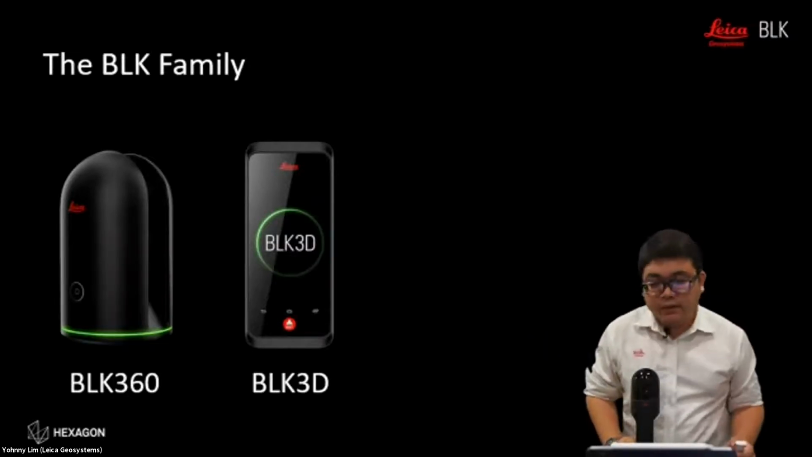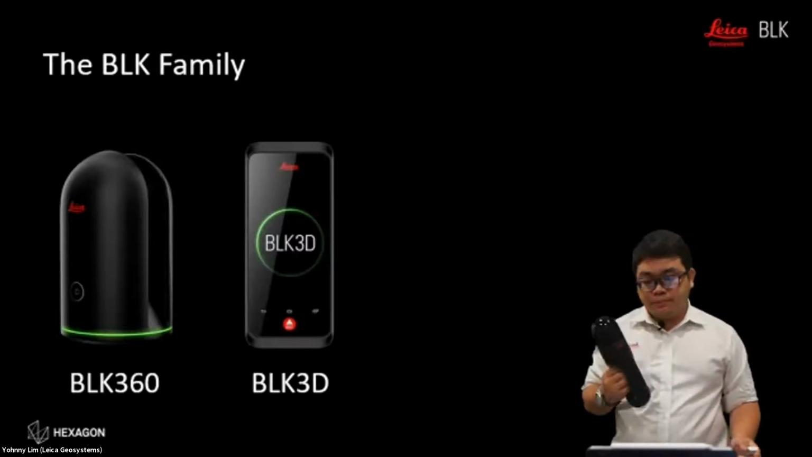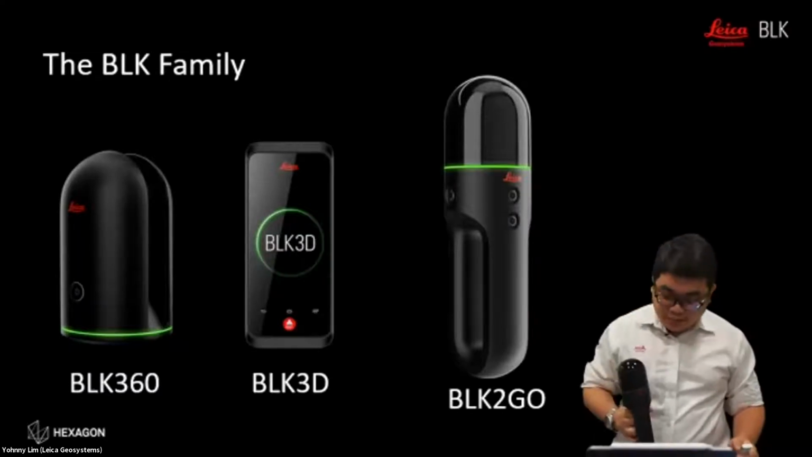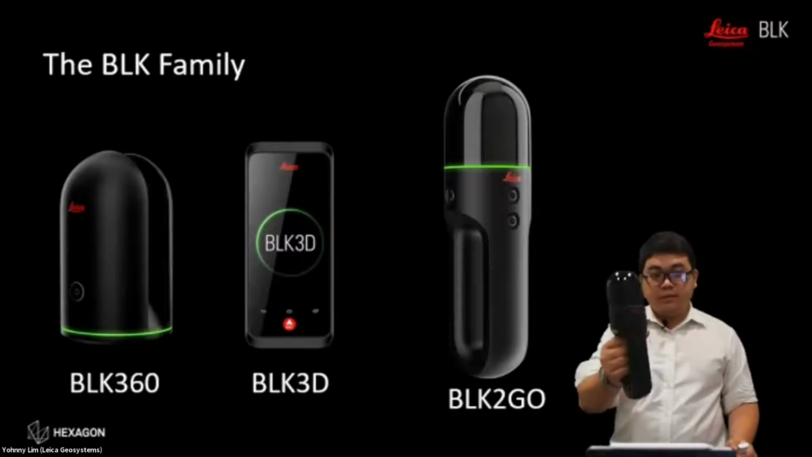Okay, and in 2020, this year, we are bringing another technology into your hand. With this BLK Go, we have successfully brought mobile LiDAR into your pocket, and it is just this size.